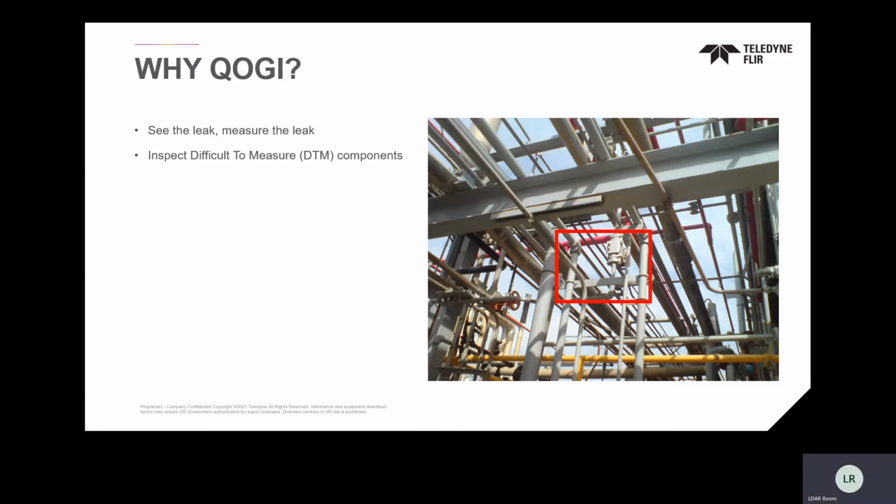The difficult to measure components or realistically unsafe to measure, the DTMs or the UTM components. With optical gas imaging, you can broaden your detection capabilities, and now you can quantify that with the QOGI technology in a DTM or a UTM type of component. This is just built up.